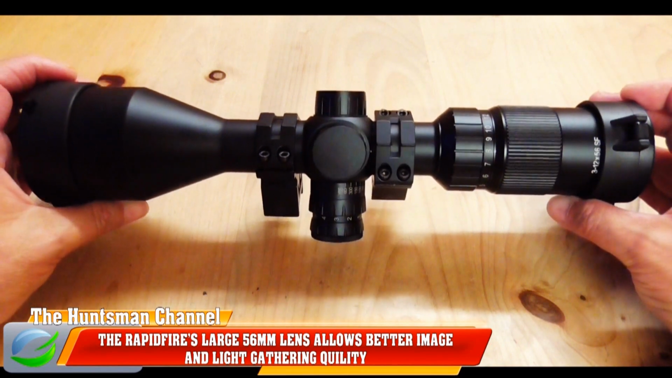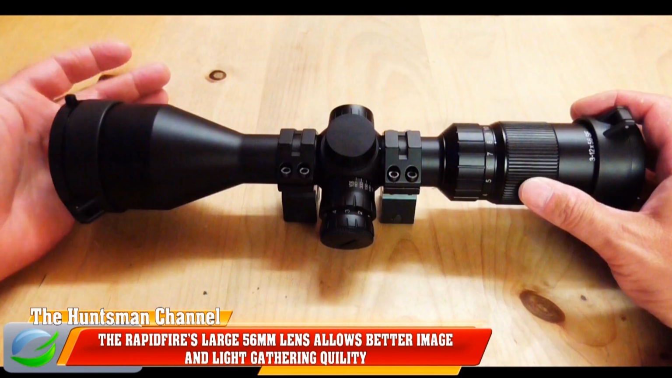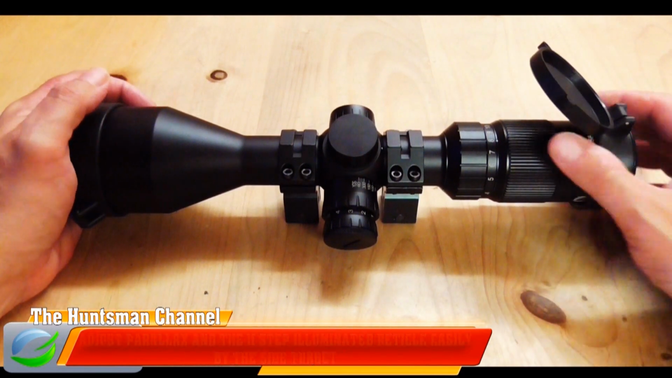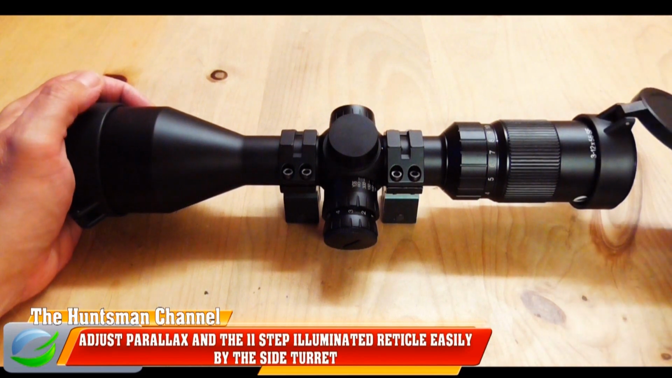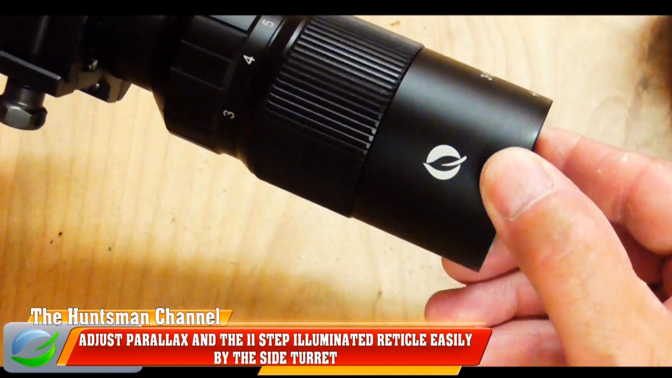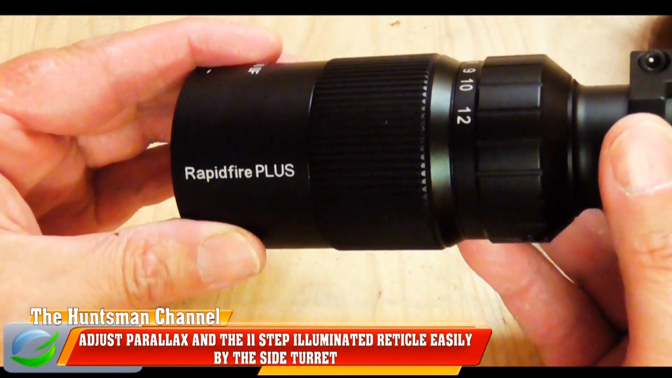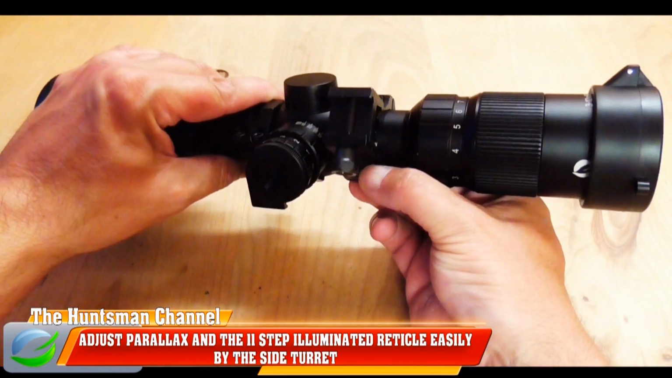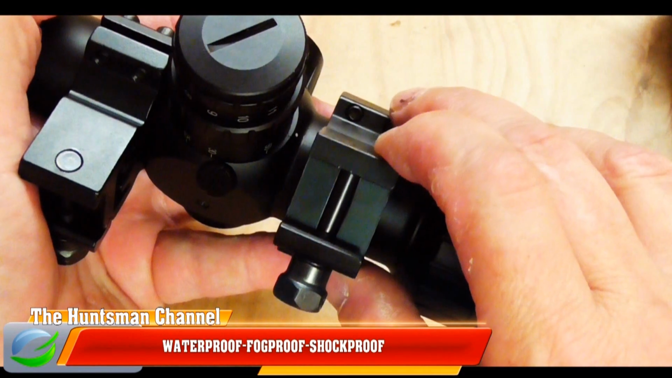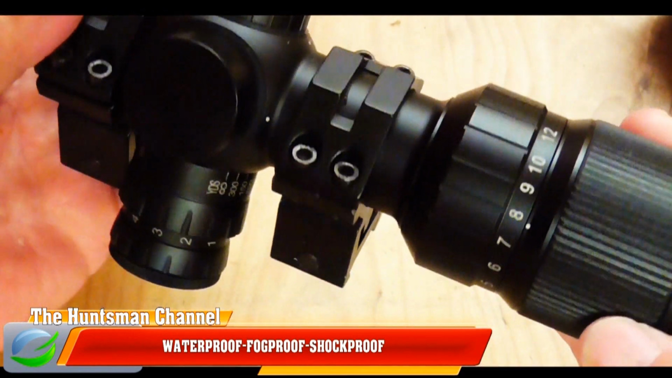And this is the 3x12 56mm rapid-fire side-focus rifle scope. Now on first looks, very compact. Length-wise is around 30 centimeters. It has a massive 56mm objective, multi-coated lens. That's for more light gathering capability, which it does extremely well. You also get in the package a set of mounts, Picatinny medium mounts. Now everything on the scope is really well made.